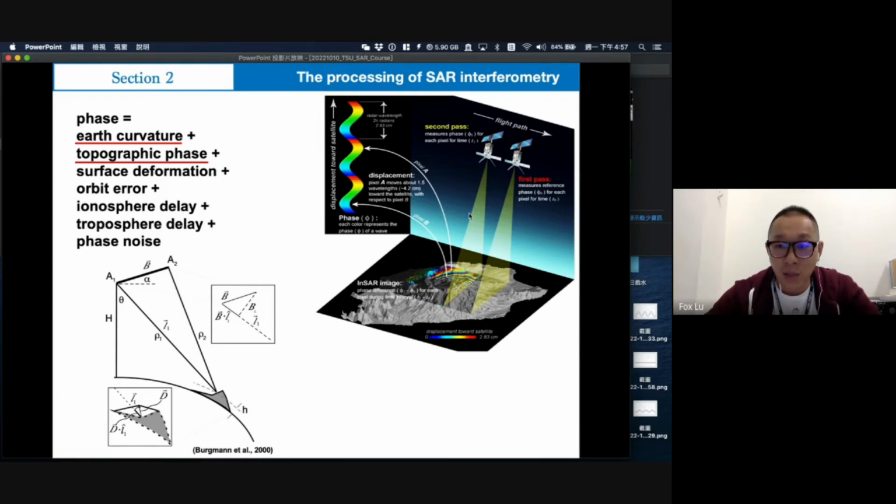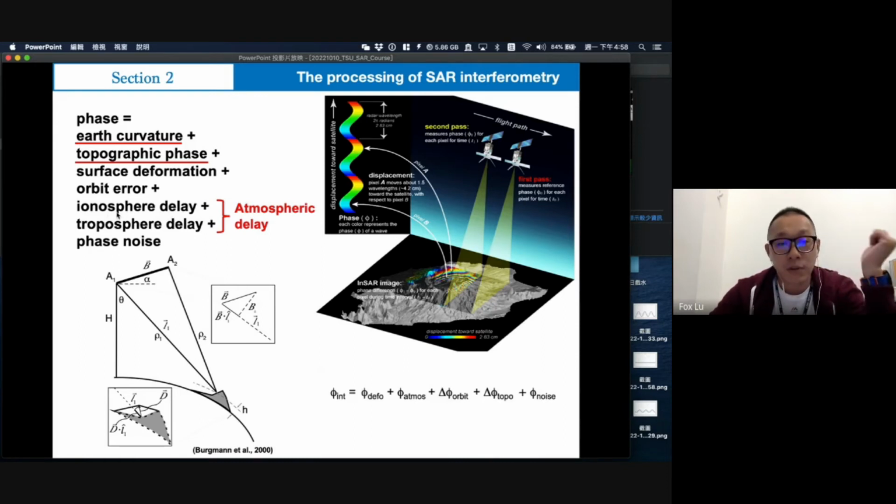It will include a lot of information along this path. The right side corner shows the topography phase effect and the Earth curvature. We can summarize the ionospheric delay and tropospheric delay as the atmospheric delay.